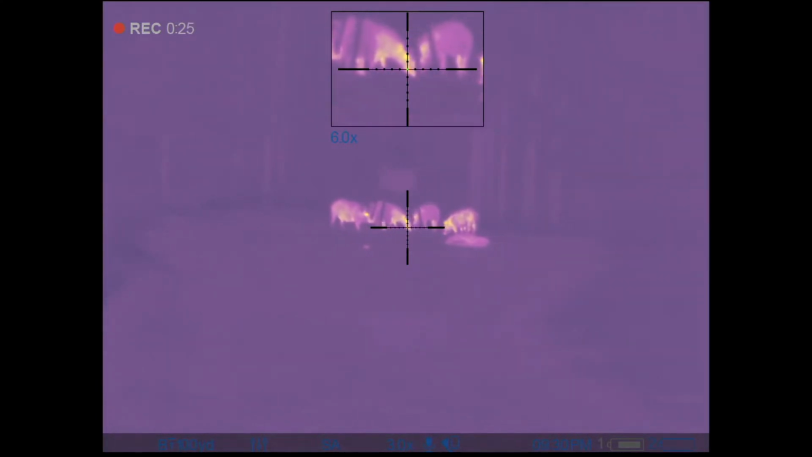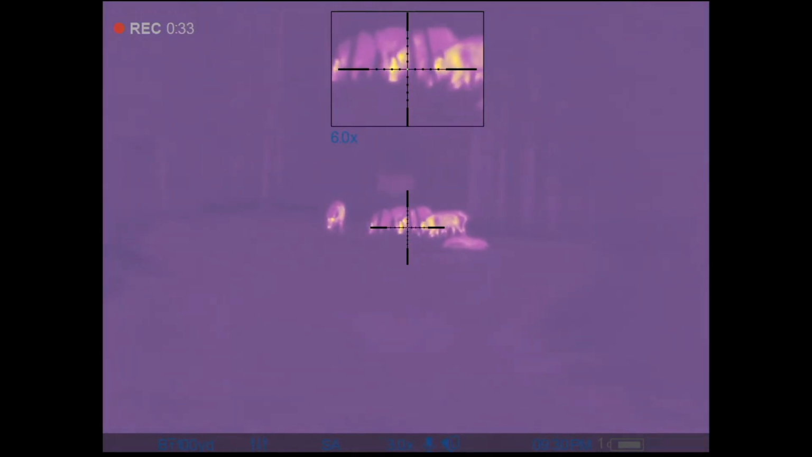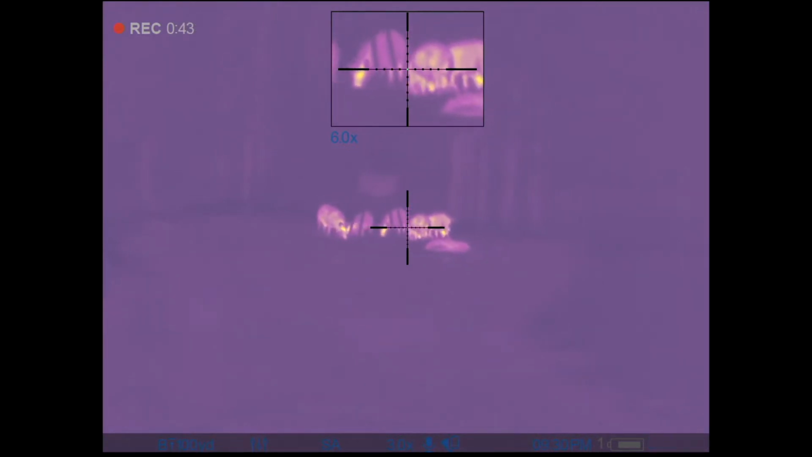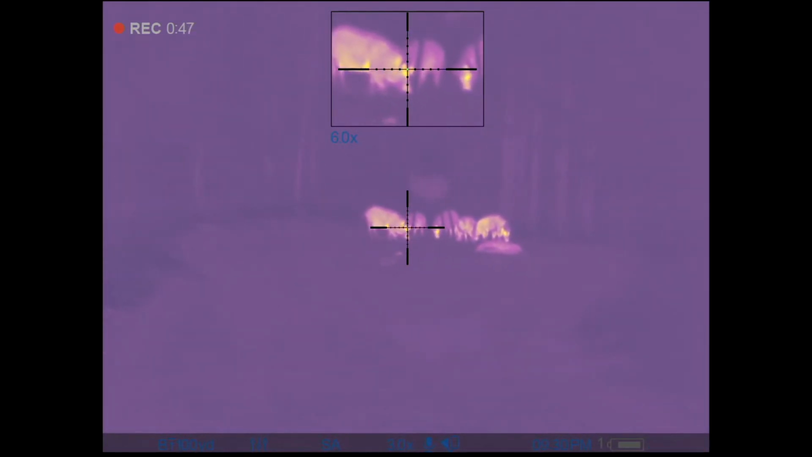As you can see in the video, I got a dead hog sitting right there, right by the feeder, and that sounder still came out. Looking into this sounder, I always try to identify the dominant pig. I took my time right here. The wind has switched, and it's actually blowing straight into my face, so I knew that these hogs weren't going to bust me.